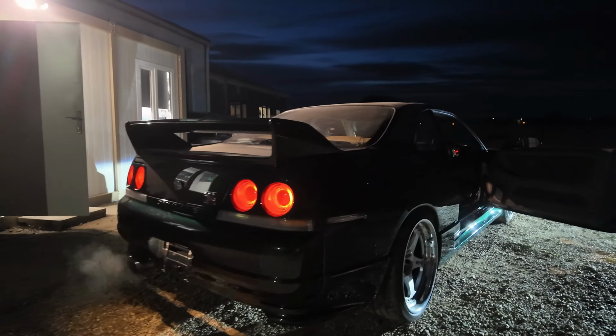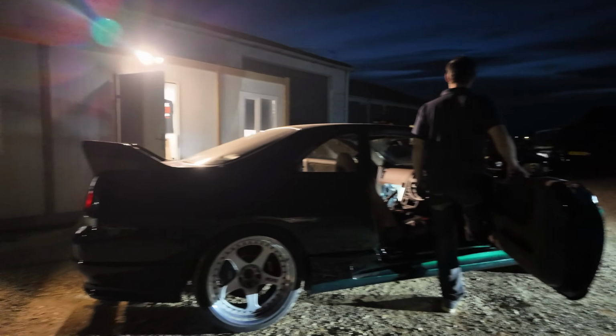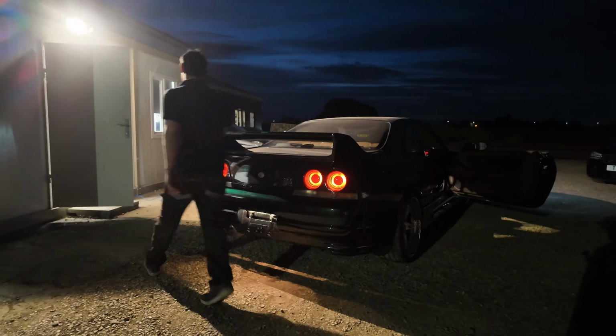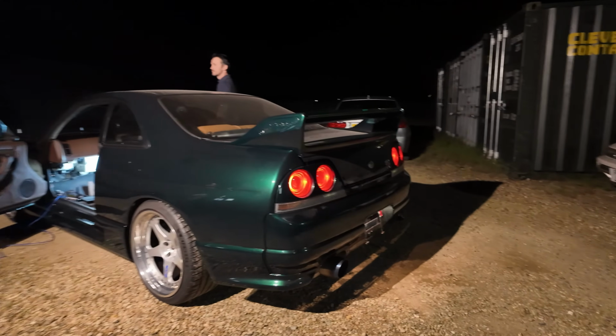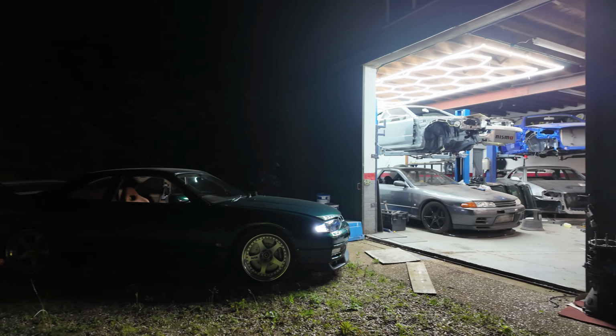How cool does this look? This is the cable work that they've had to do to get the car connected up. Doesn't this feel like Japan? So drop off has been completed. All of this drive just for a number plate.